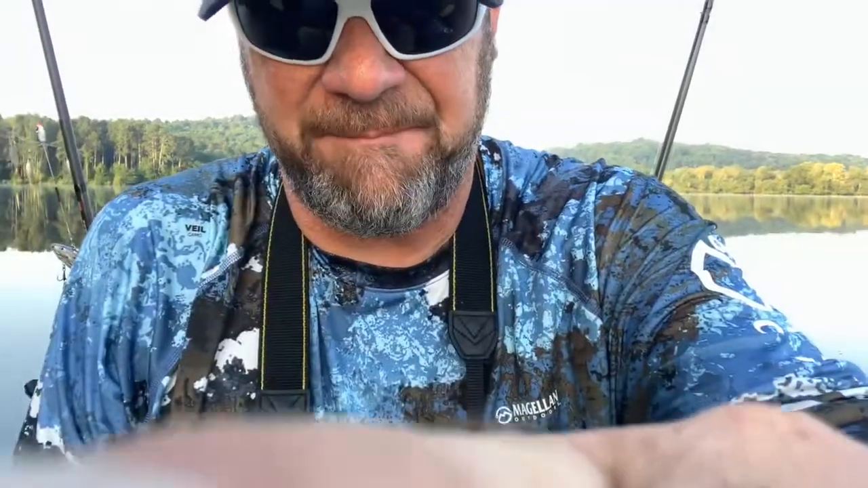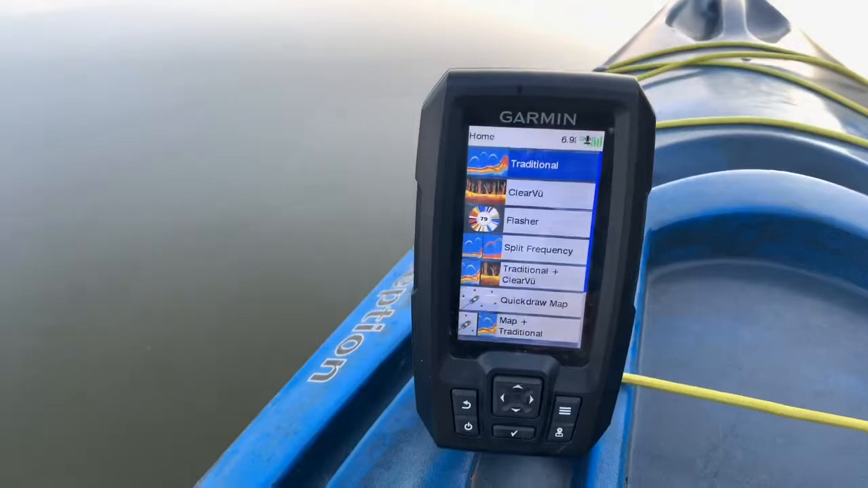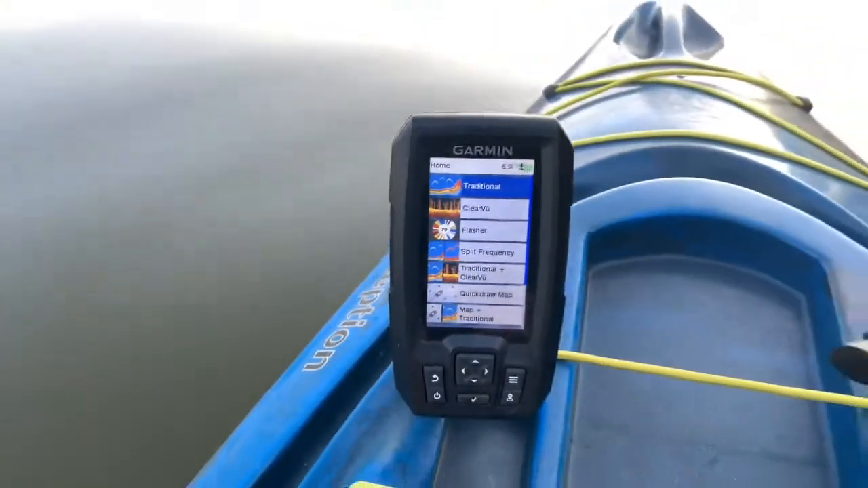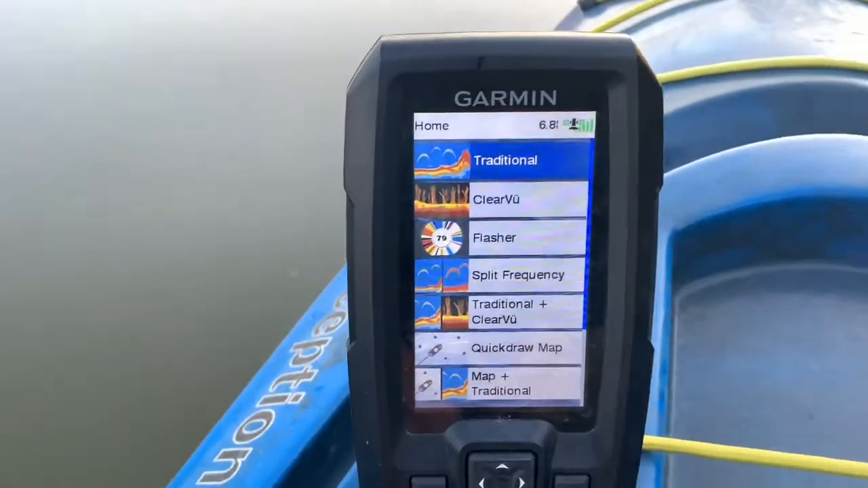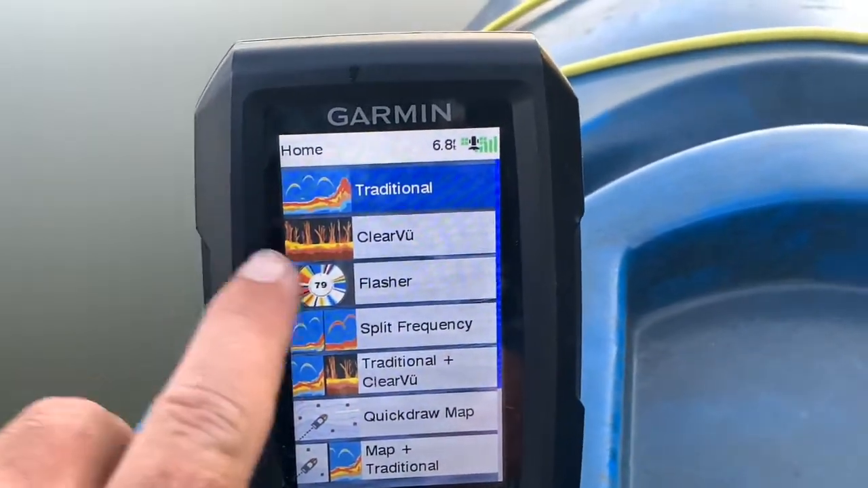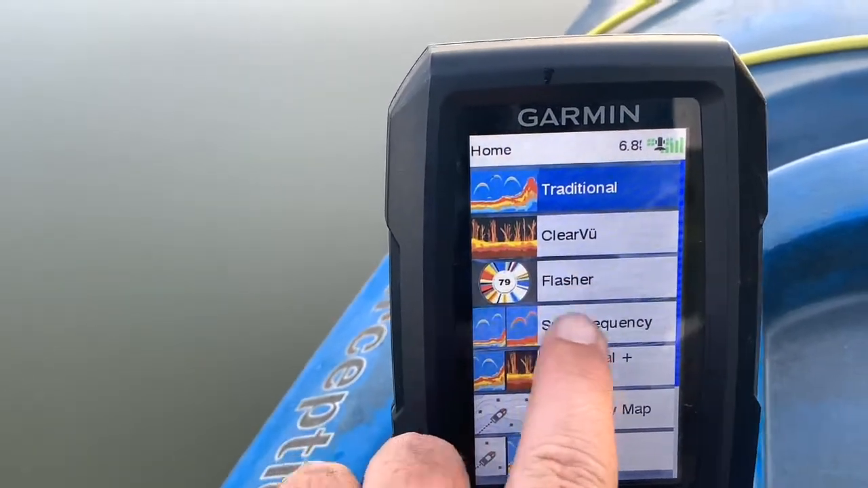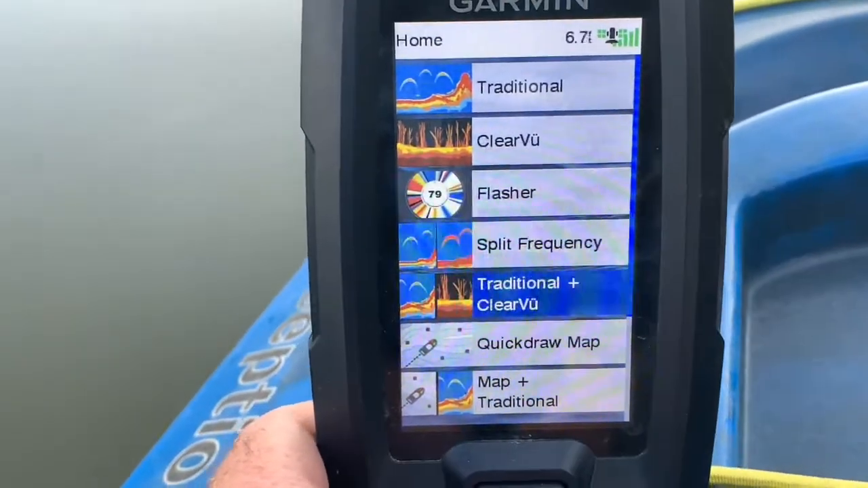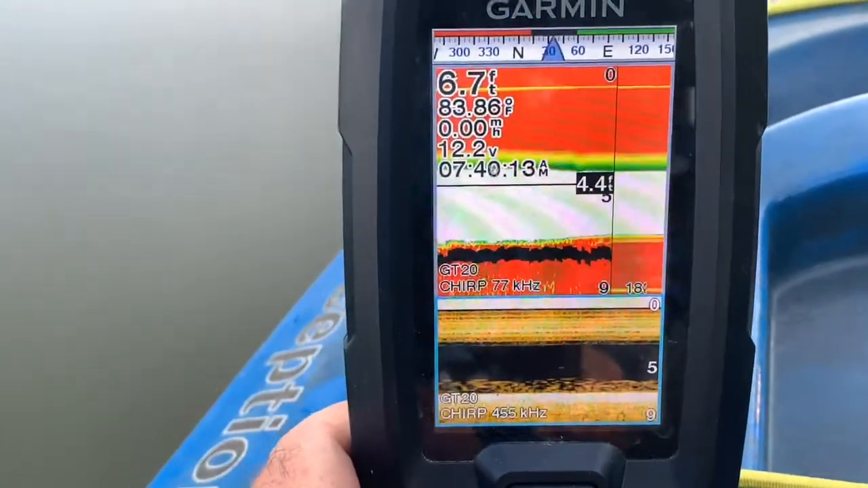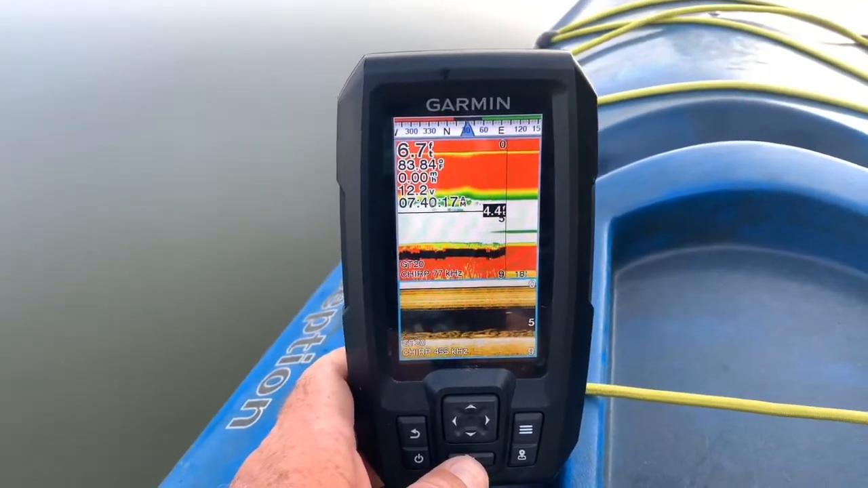Let me flip this camera around and put it on the graph here. I'll show you what I got going. All right, I got a little graph on my kayak. So as you can see, this is a Garmin CV4, and it has a traditional screen, a clear view screen, and a flasher screen. Well, what I'm gonna do is I'm gonna put everything on one screen so we can talk about that. Let me back it out so we can see what's going on. We got a little interference today, crud.